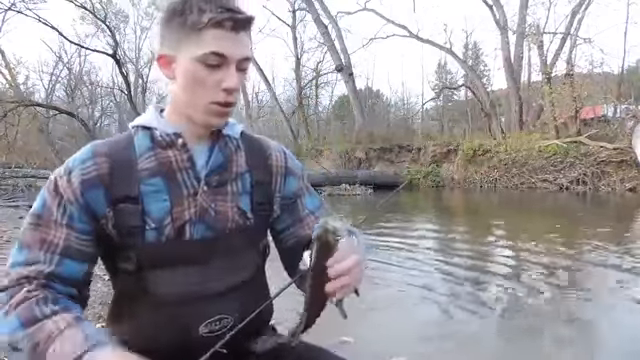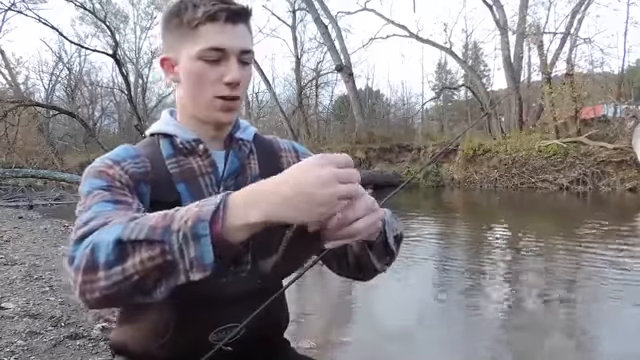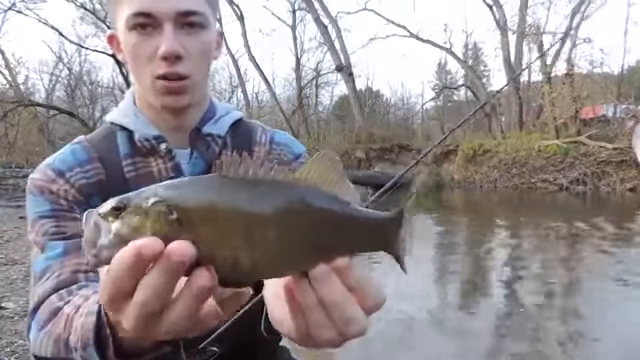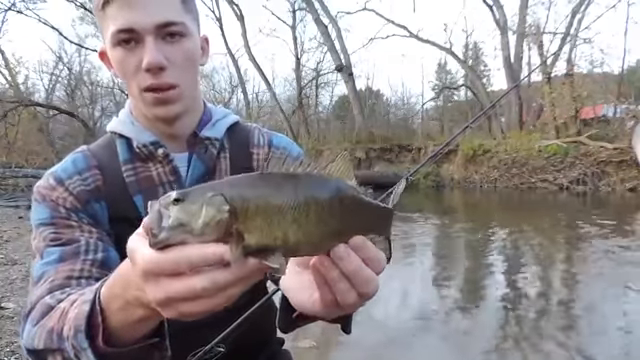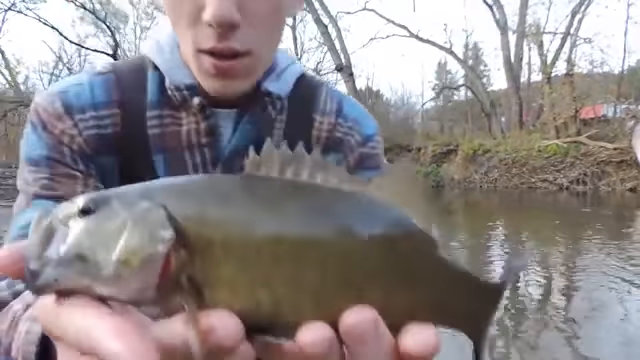So earlier when you saw me throwing that Deeper in that area, I found a little hole. It was pretty deep by all those laydowns, so I decided to give it a try with the jig. And nothing huge, but pretty little smallmouth. Look at the colors on this thing. If this puppy was 3 pounds, 4 pounds, I'd be ecstatic. But just look at the colors on that. When they get these fall colors, they just get absolutely gorgeous.